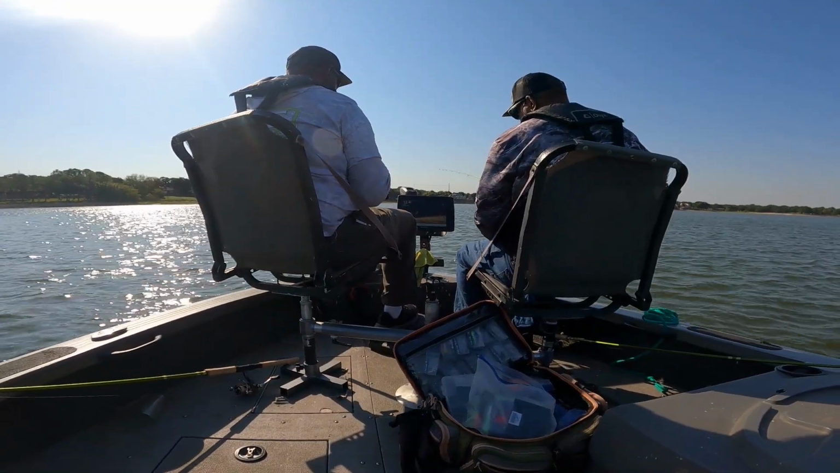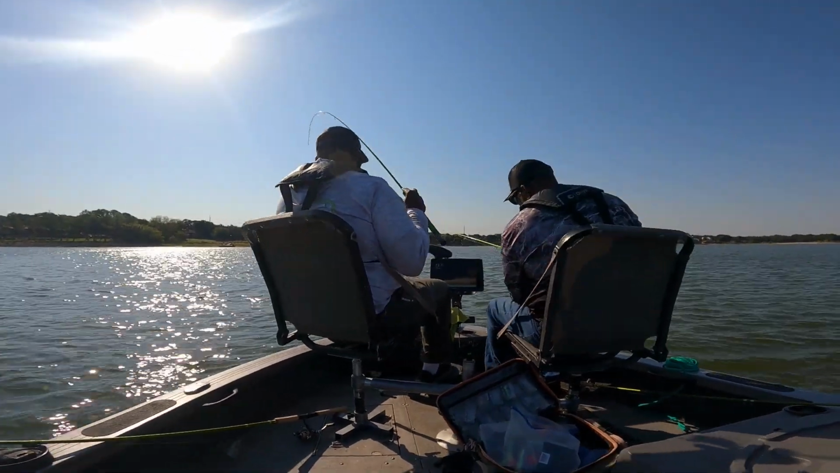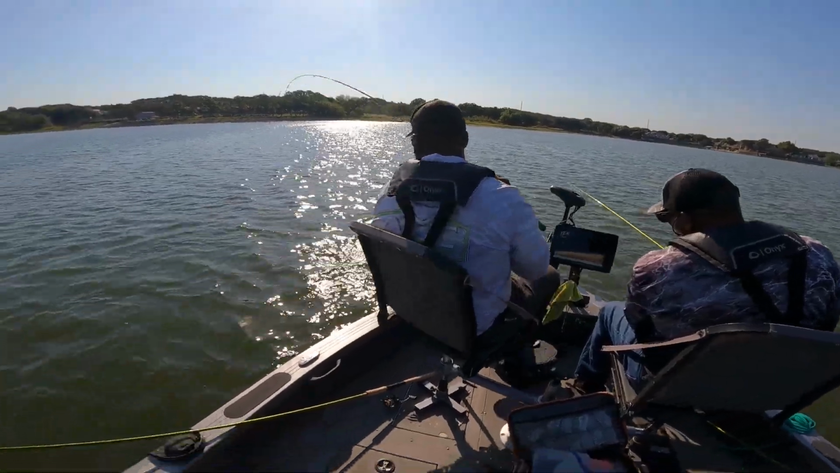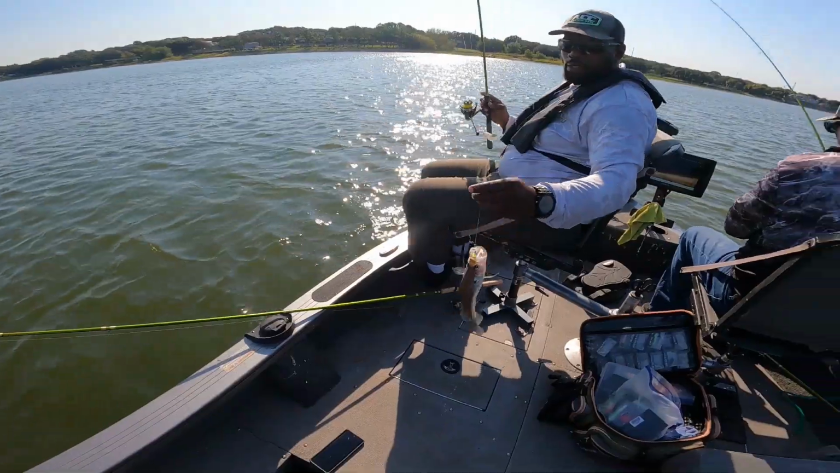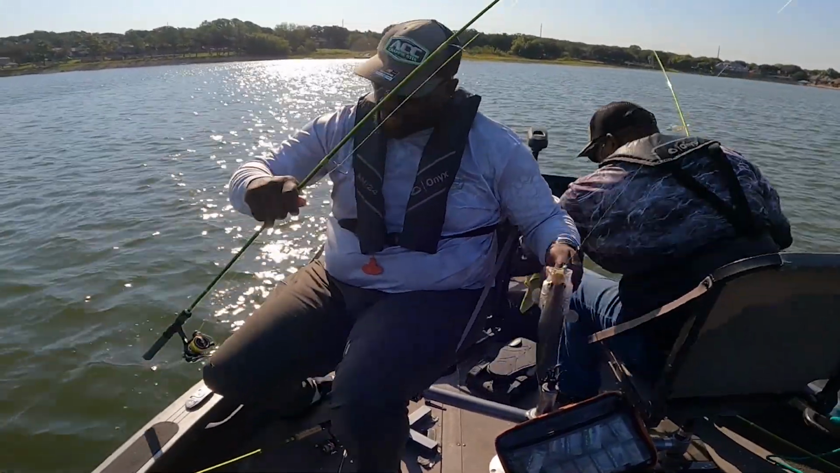No, we nibbled up now. Nibble, make him nibble. That nibble made him nibble that time. He acting a fool with me though. Yeah, another keeper fish. One thing about it, man, when it's locating these fish, man.